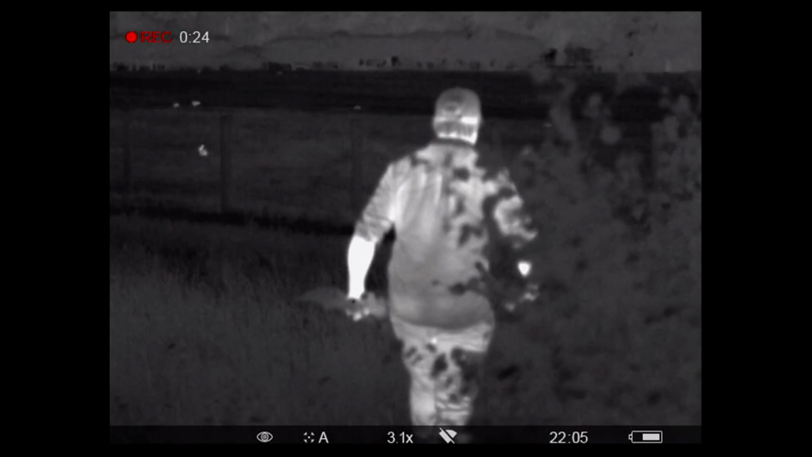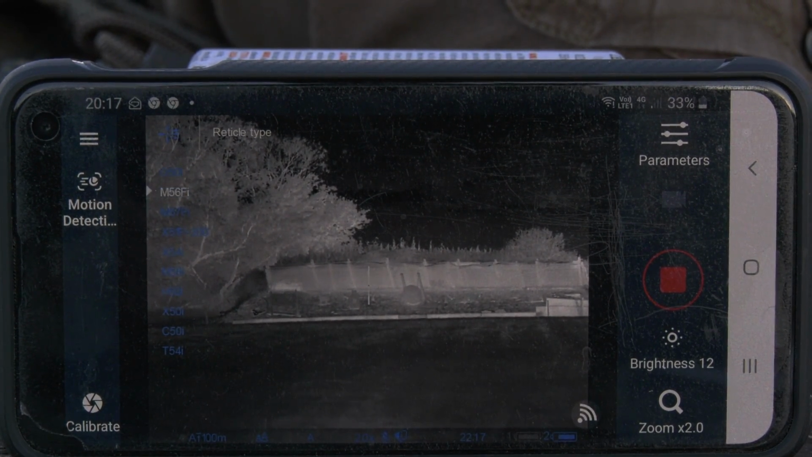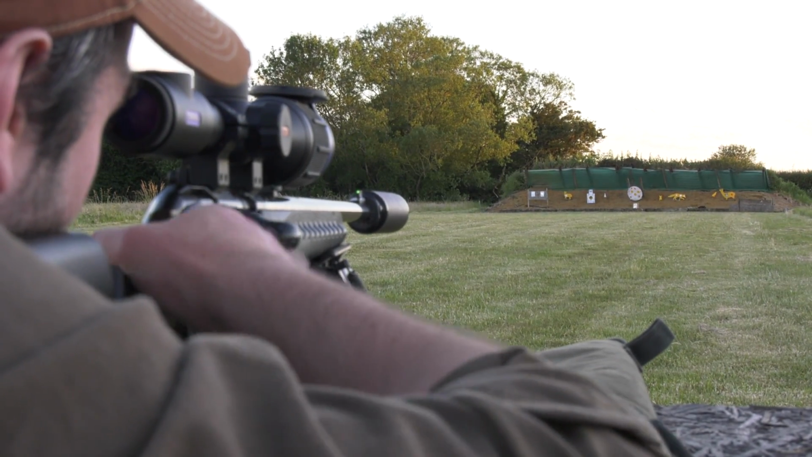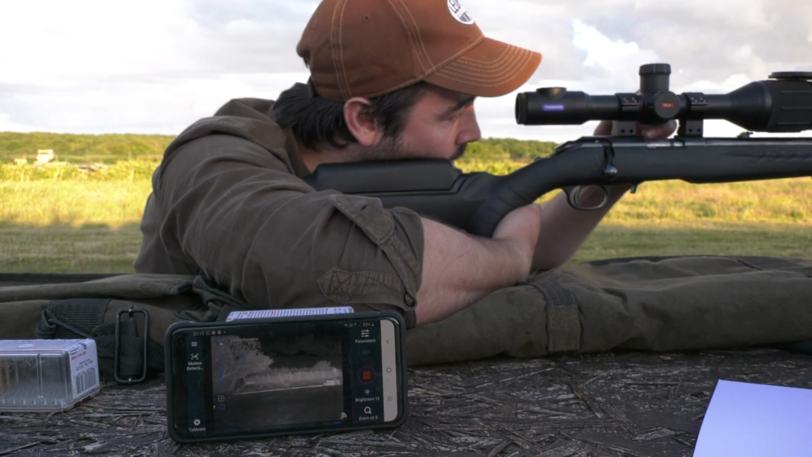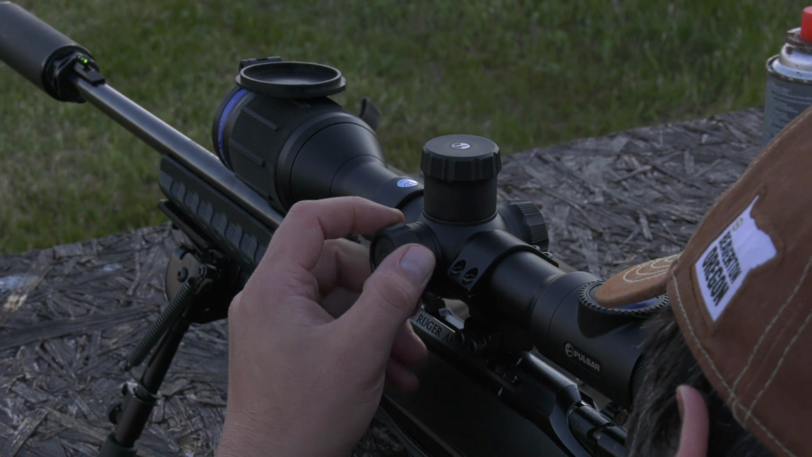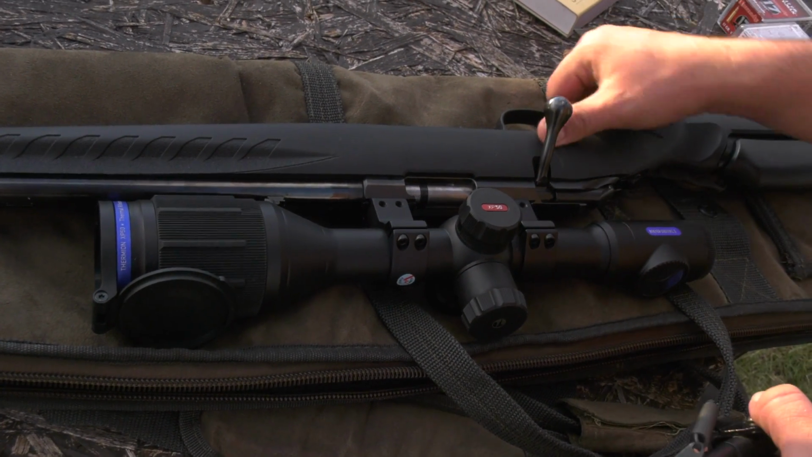Thermal is the new normal. Despite its expense, they're proving very, very popular, either as a spotting tool or now as a scope. There is even talk that thermal is replacing high-end optics on top of the rifle. But how would you even know with the very scope-looking Thermion XP50? No, that actually looks just like a scope, doesn't it? It does. It looks very much like a scope.